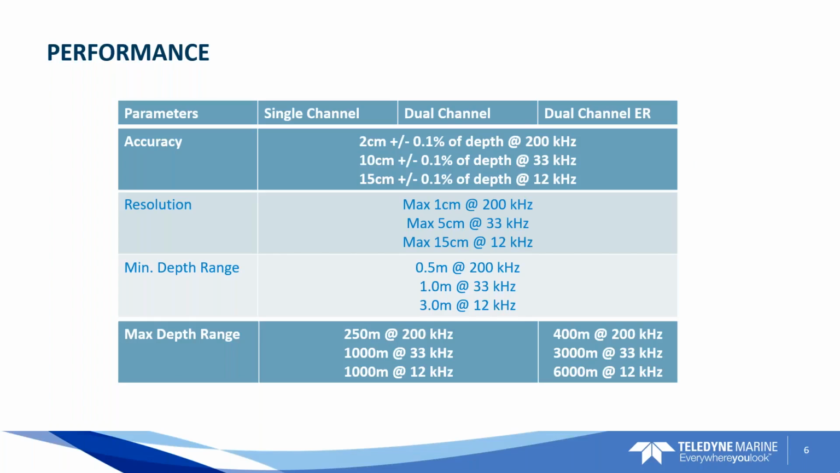Here's the performance of the E20. And as hydrographic surveyors, we've all seen a lot of these spec sheets. So the one notable thing on this spec sheet here is that with the E20 and some of these transducers that are spec'd out for 200 kilohertz or 33, you're getting more range with the new sounder with respect to your max depth range. The previous sounders, I believe at 200 kilohertz, only had a 200 meter range, and with the new E20 you're getting 50 meters additional range. That's an improvement with this new E20.